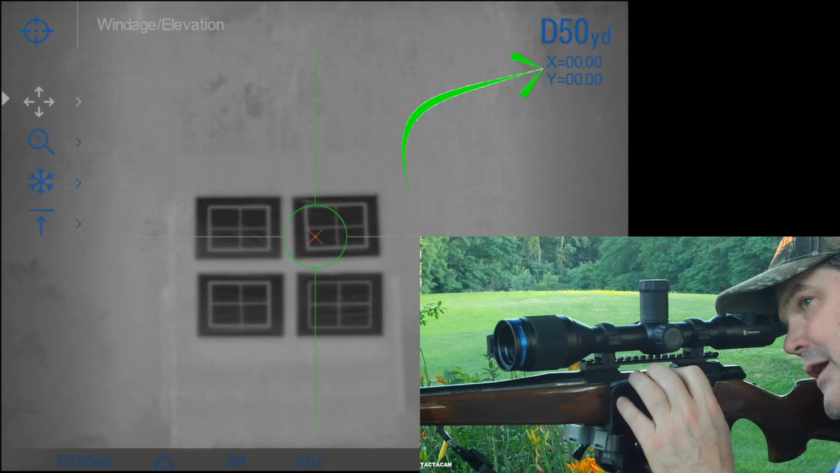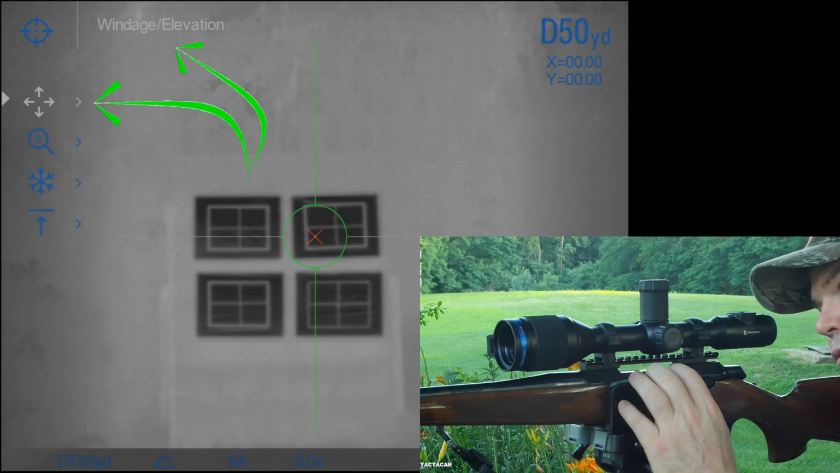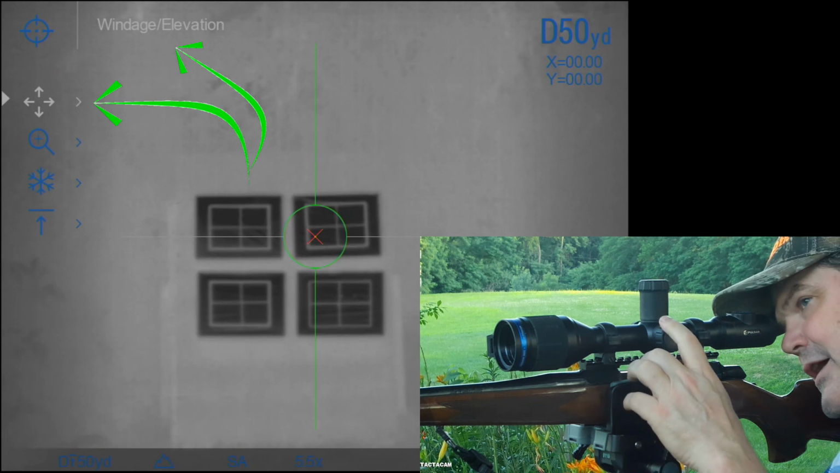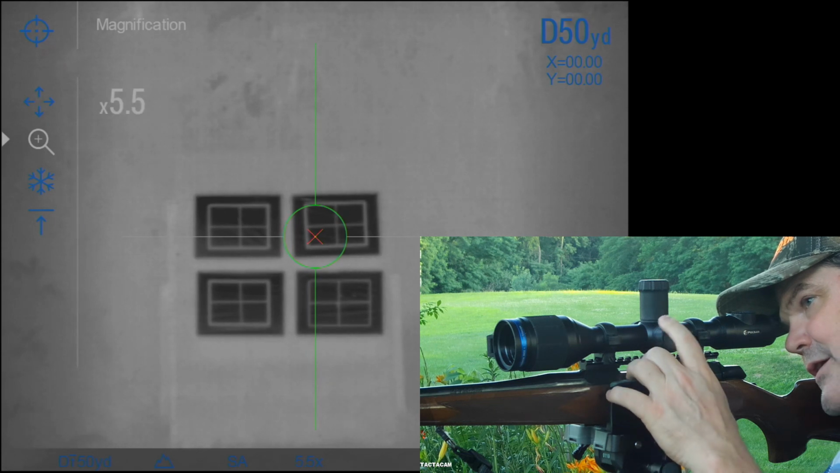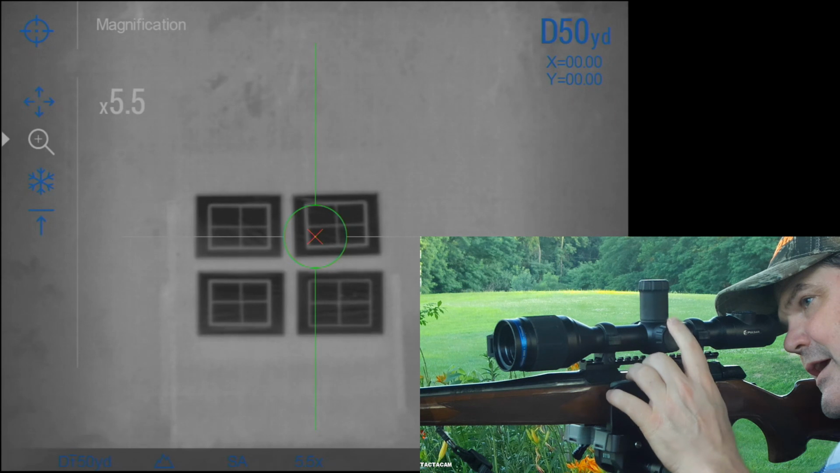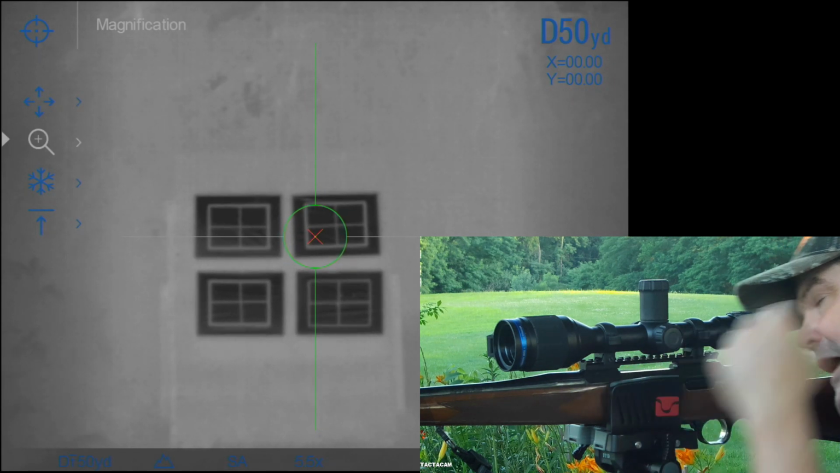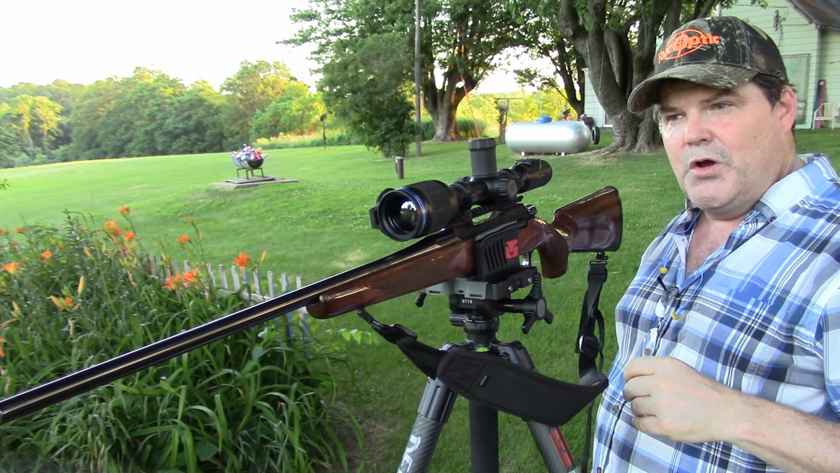And then over here on the left, you'll see my sub-menu, which is windage and elevation as the first one. That's where I'm going to make the reticle moves. You'll see that here in just a second. The next one below that is magnification change, so I can zoom in, zoom out, which coincidentally, if I zoom in as I'm doing the zeroing, it's also going to shift into micro adjust mode under each one of those.